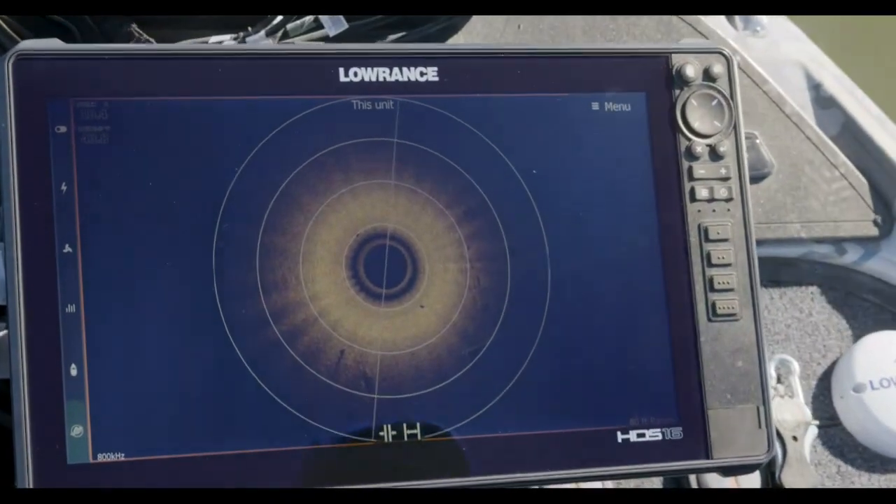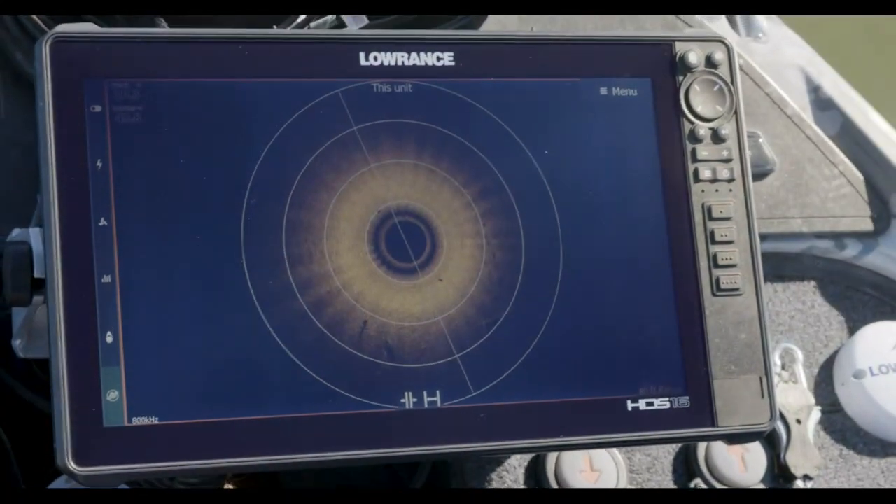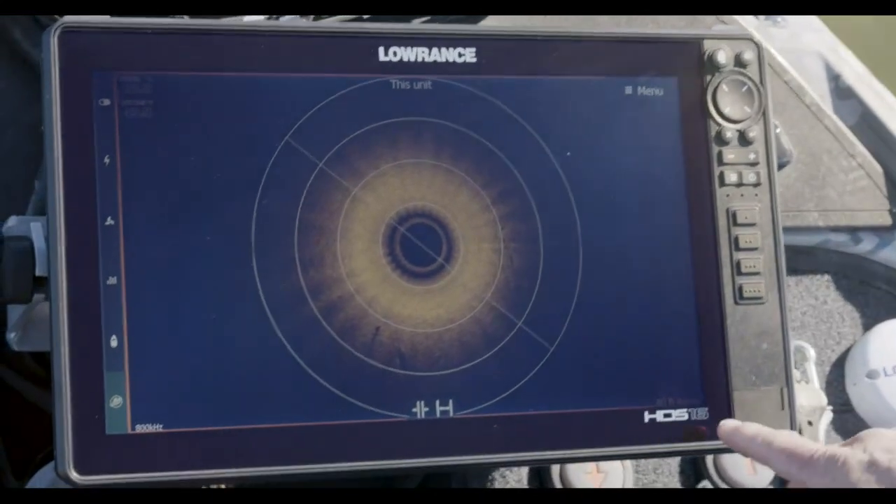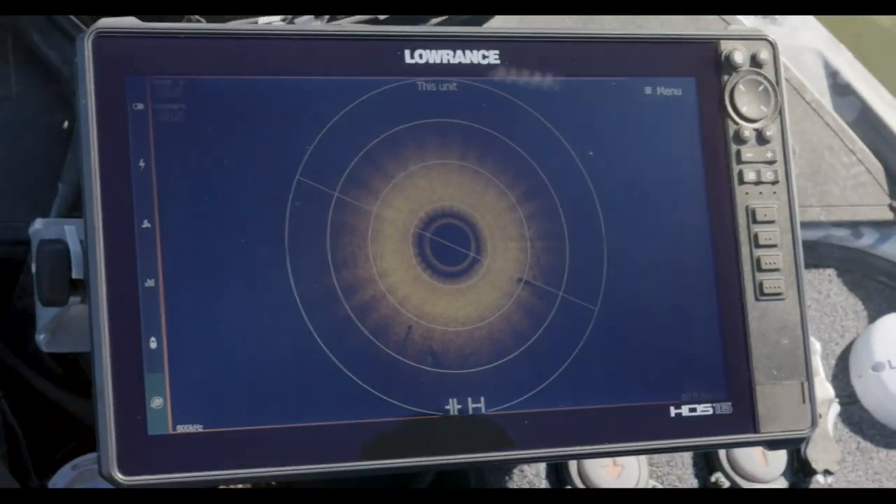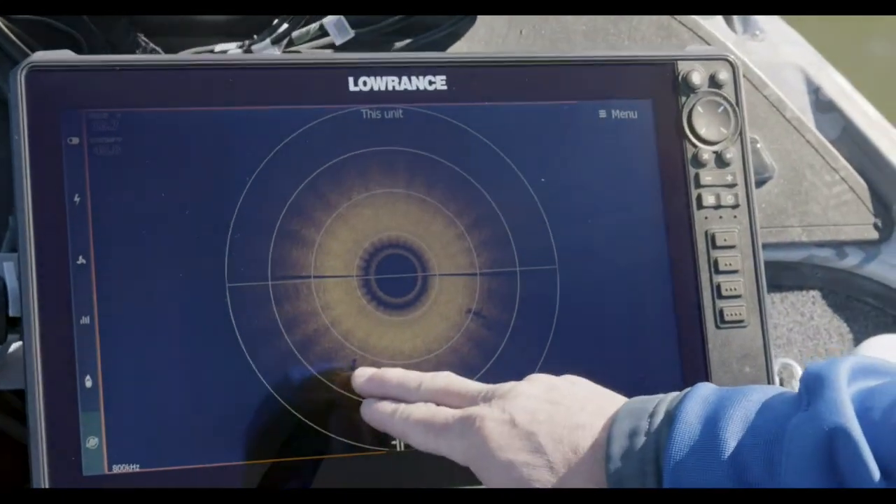So one thing to point out on the screen too, because you asked this a minute ago, we were talking about what range you were in. So in your bottom right-hand corner, you can see it says it's in 80-foot range. Right. So if you don't remember what range you set it in, it does show up on the screen right there. Look at that log right there. A couple other logs over here.